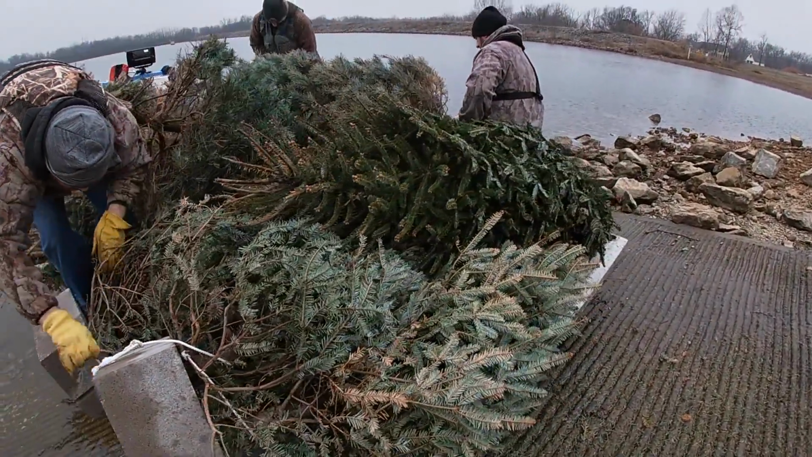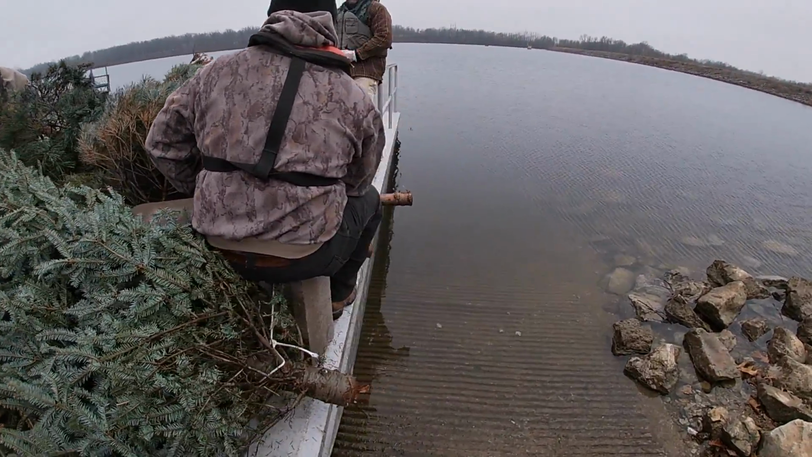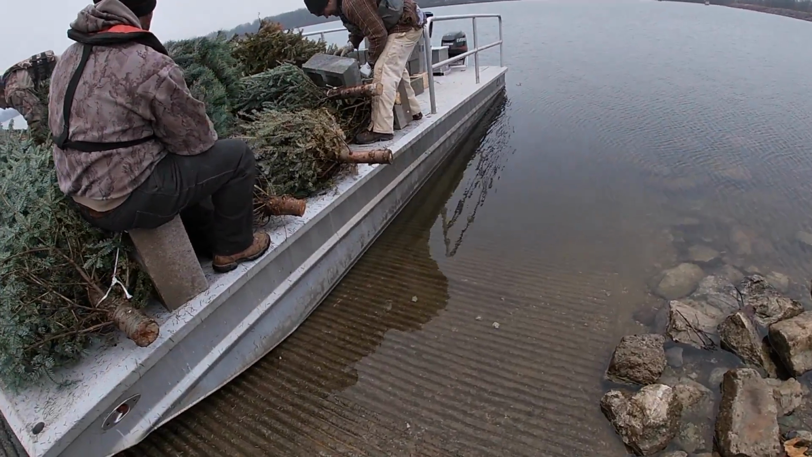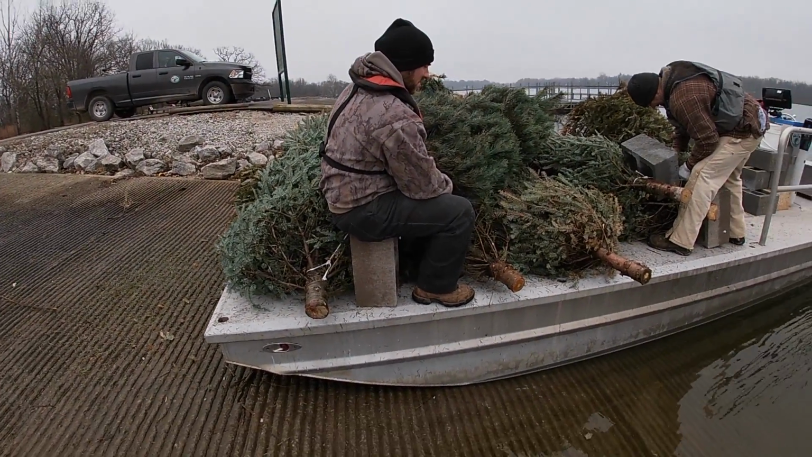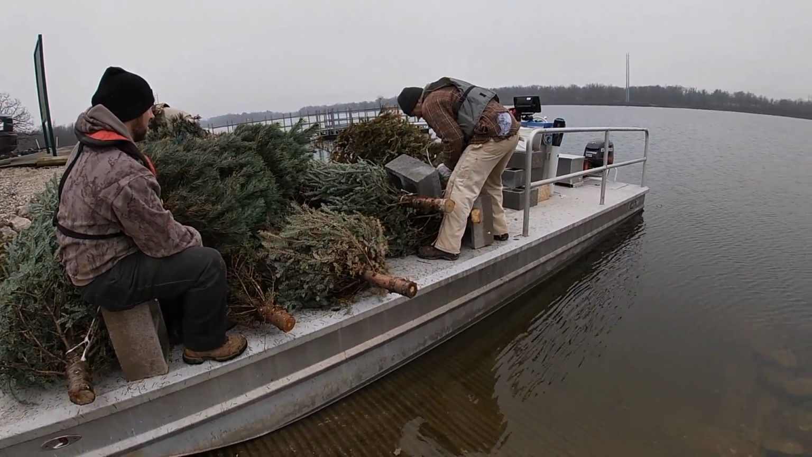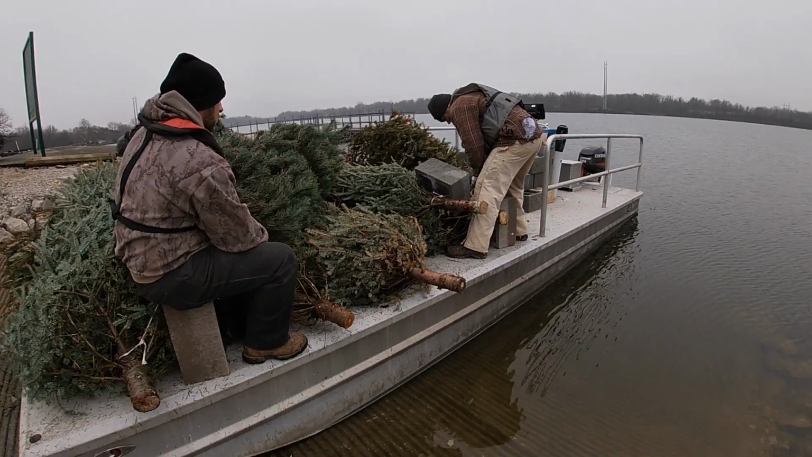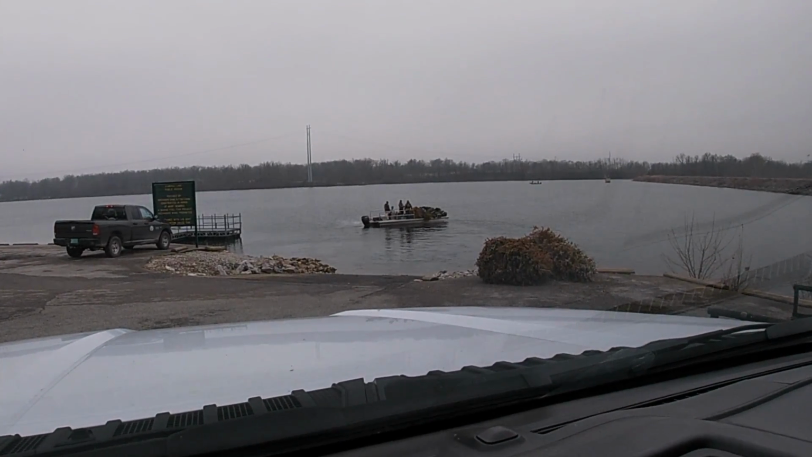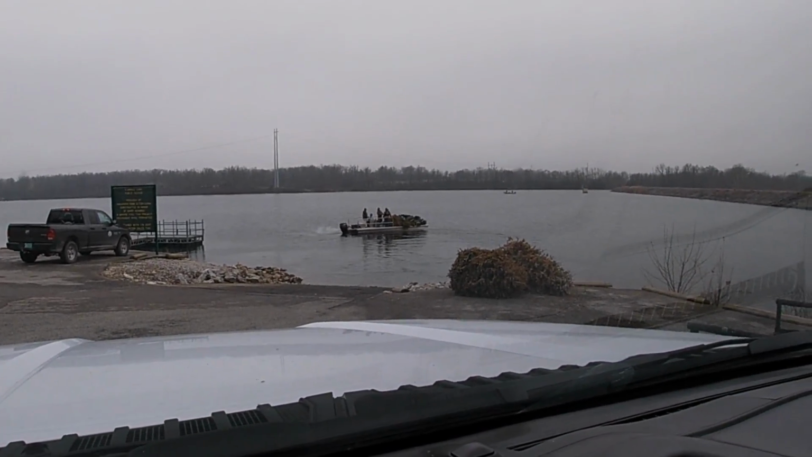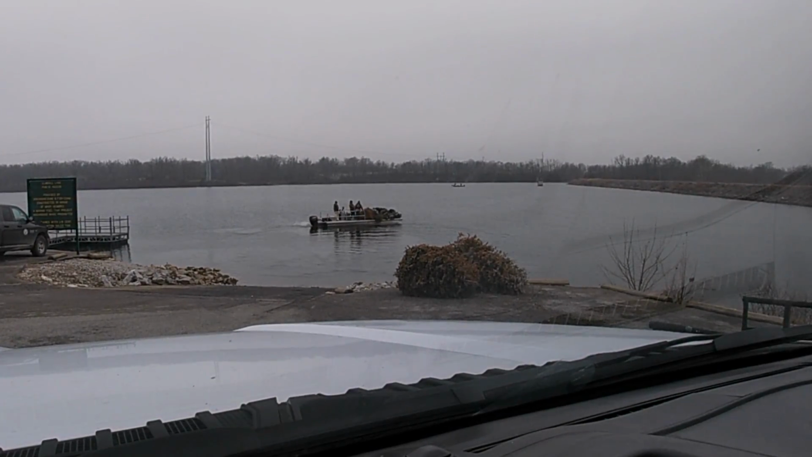And when I got over to this lake over by Springdale, Elmdale, I found that the Arkansas Wildlife Department was over there putting in some Christmas trees, and they're doing their part to try to help restore habitat to some of these old lakes over there in northwest Arkansas. So I thought I would just give you a quick look at how many trees they have on their barge. And boy, let me tell you, they had a lot more than that going out there.